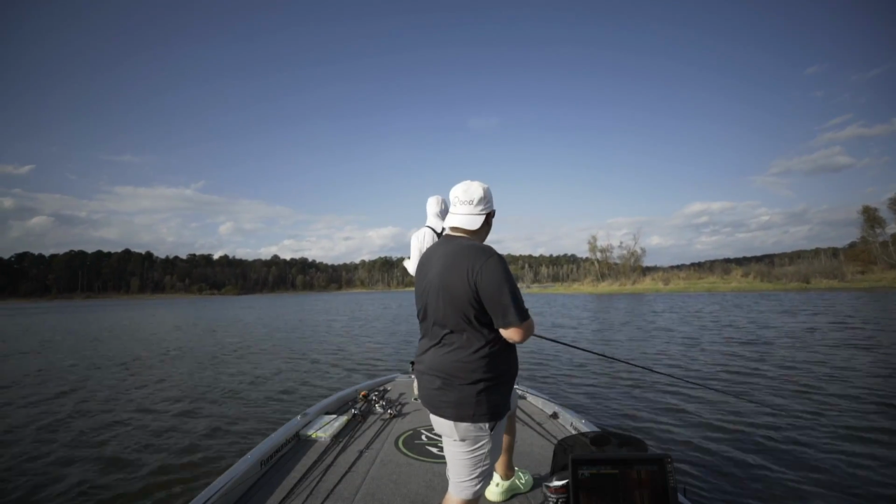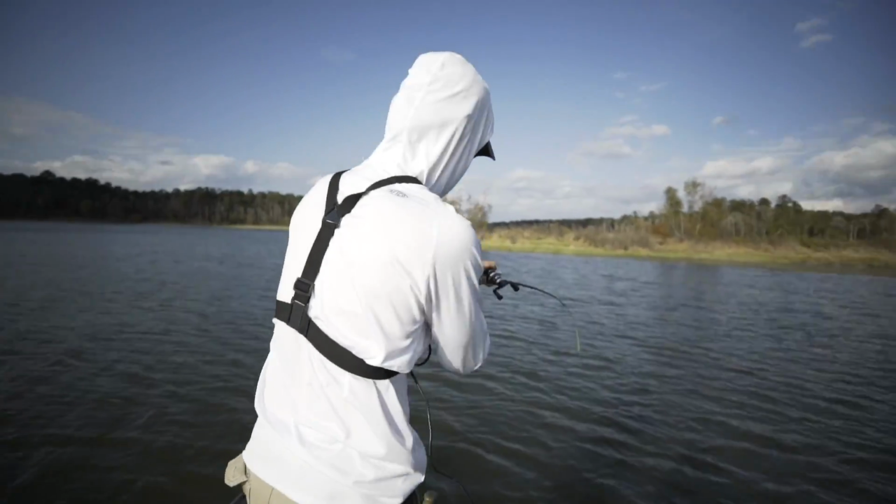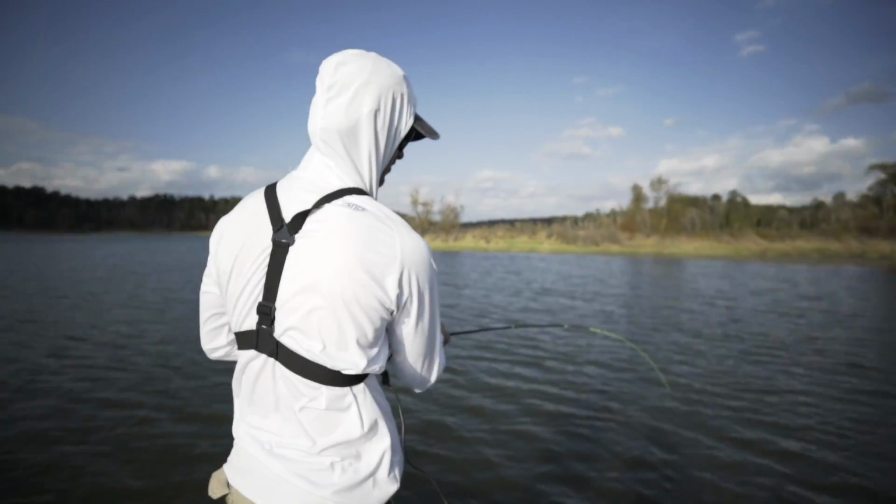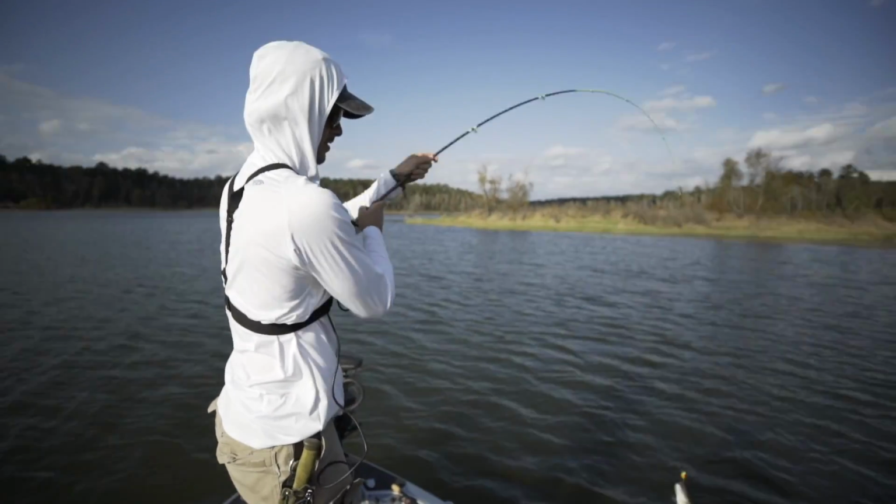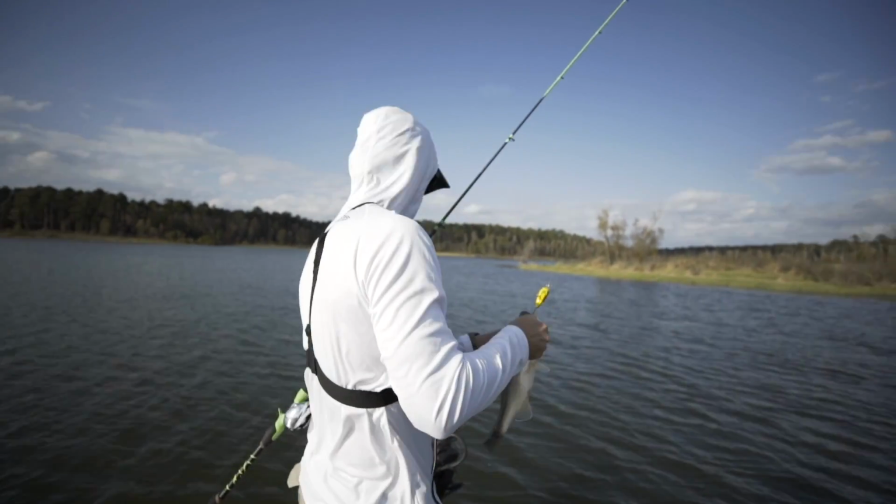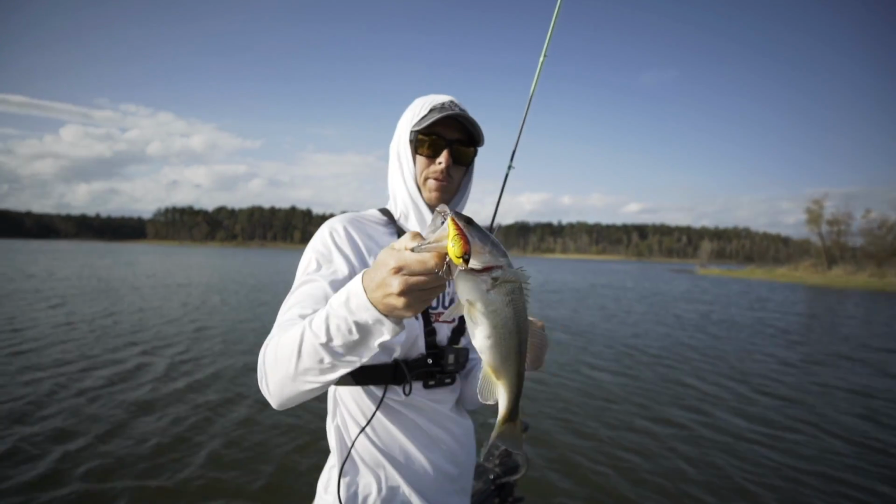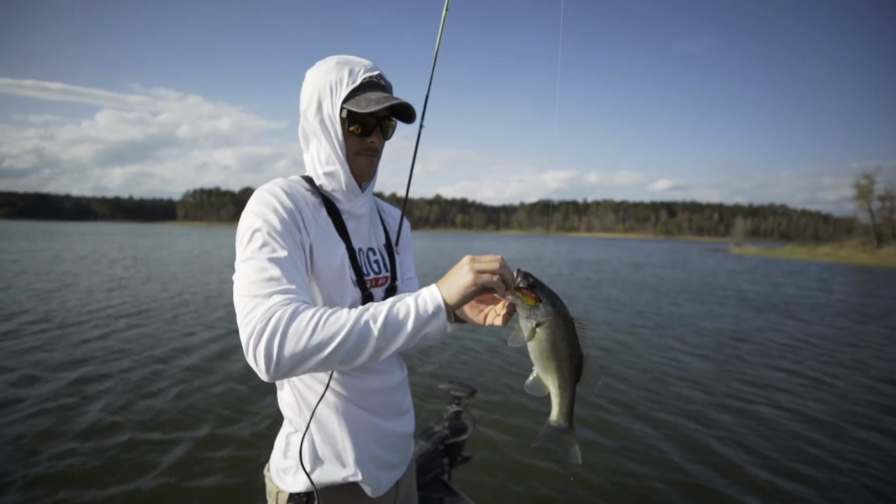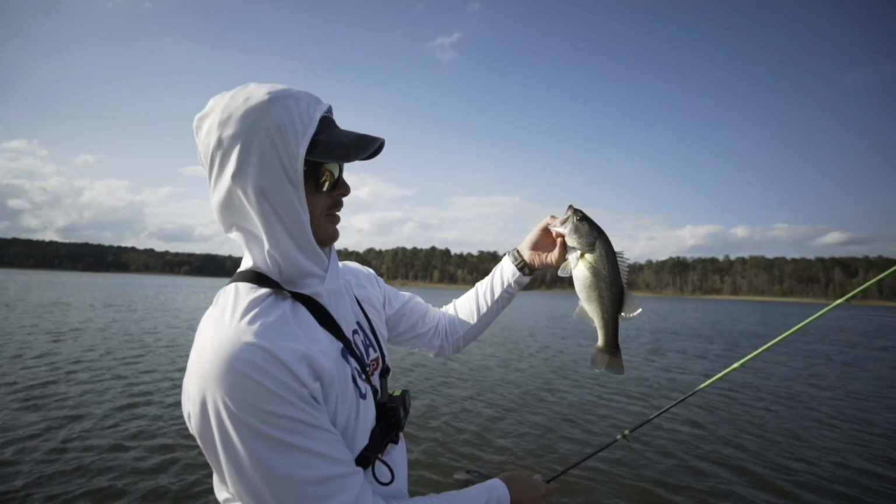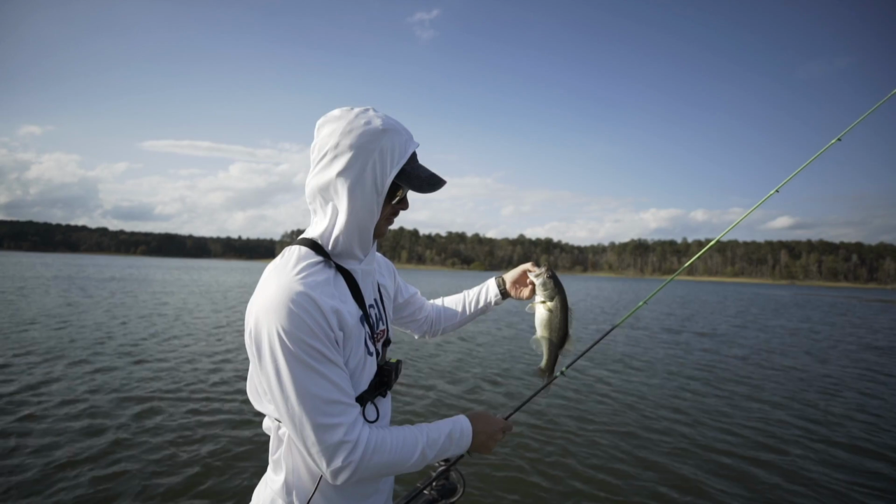Ooh, got him. Good one. Oh, thought I had a giant. Thought I had a giant. That largie, I would have told you it was a 4-pounder if you would have got off. Just picked up a little crankbait. Got that red color. Just fishing around this little point right here. Little Scooby-Doo, 2-pounder or so.